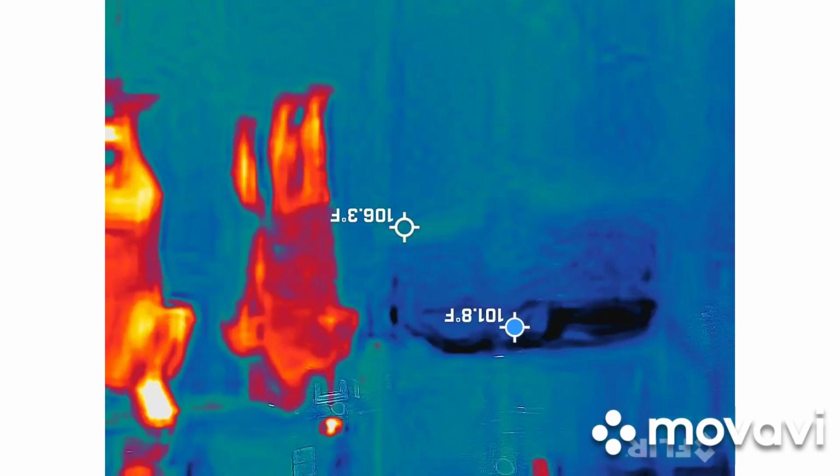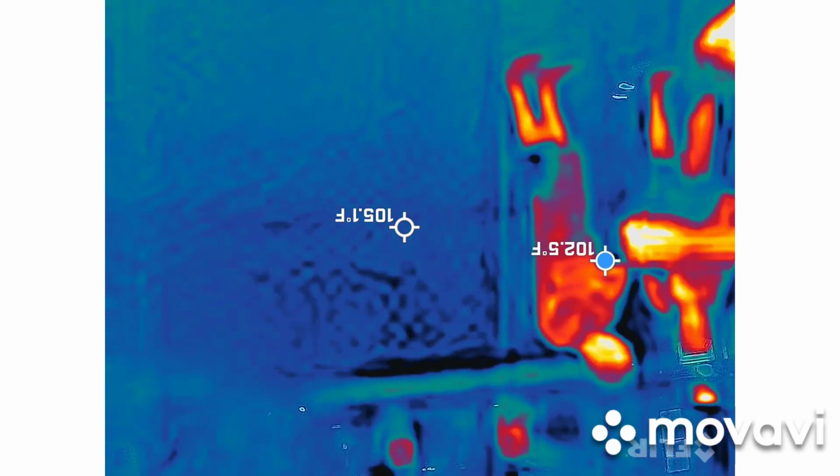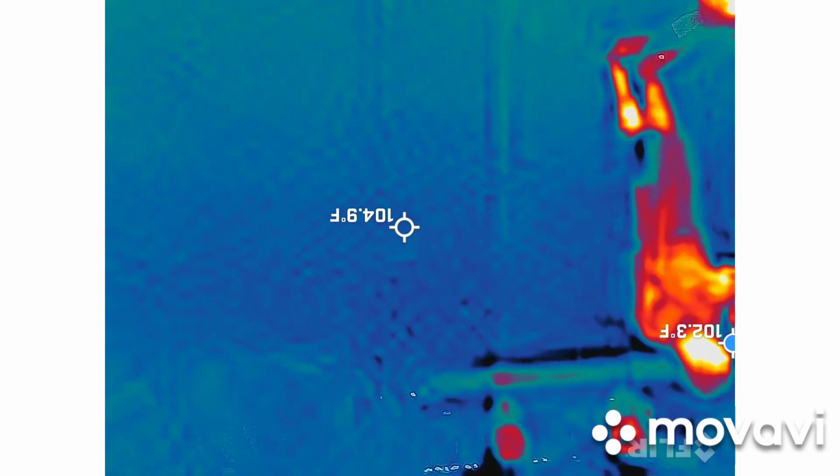I got a 27 over by the fence. 27 by the fence. What part? By that sign over there. It's not always going to be a direct answer. If you grab something that's a direct clue to her life, she's going to use that.